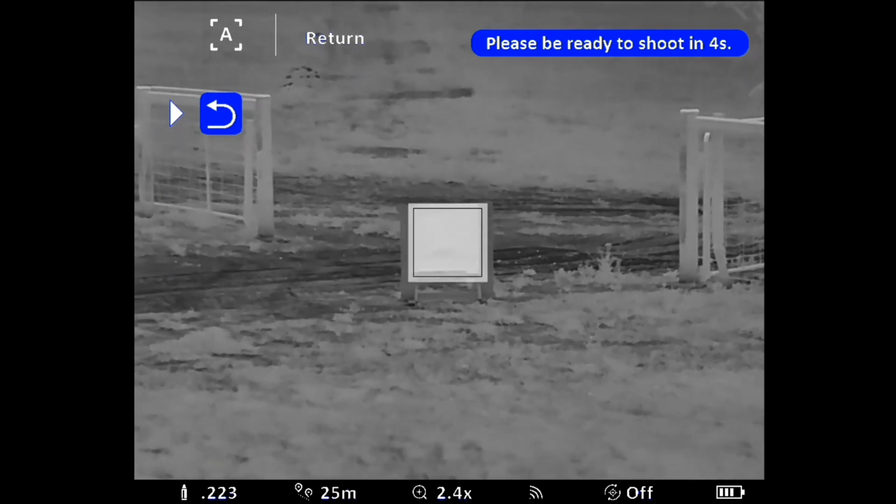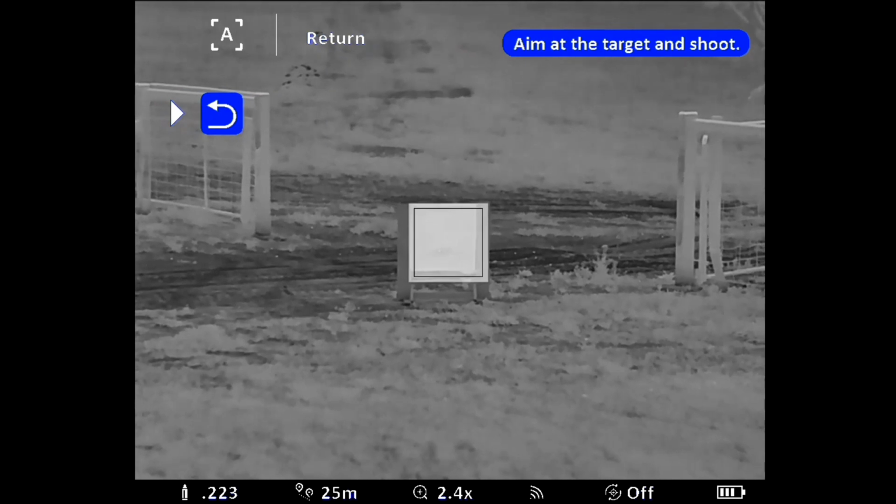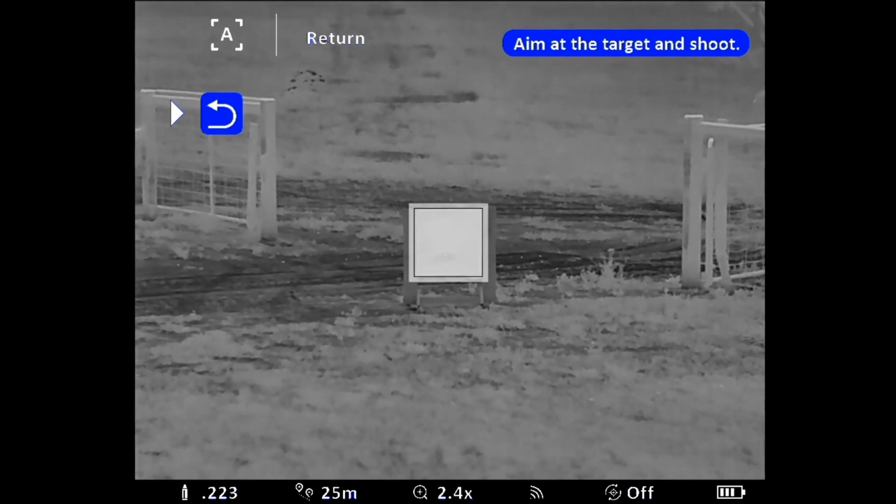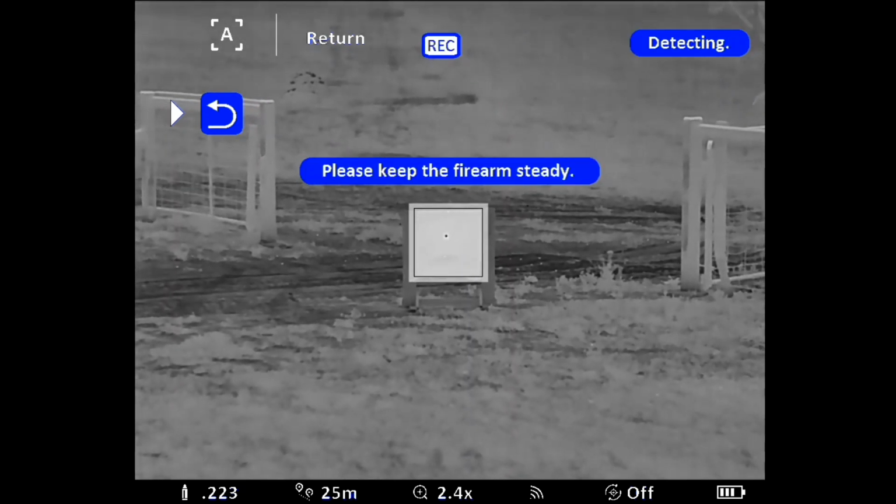You line up your target in that box, and it says aim at the target and shoot. So whenever you're ready, take the shot. Then hold it steady on the target.